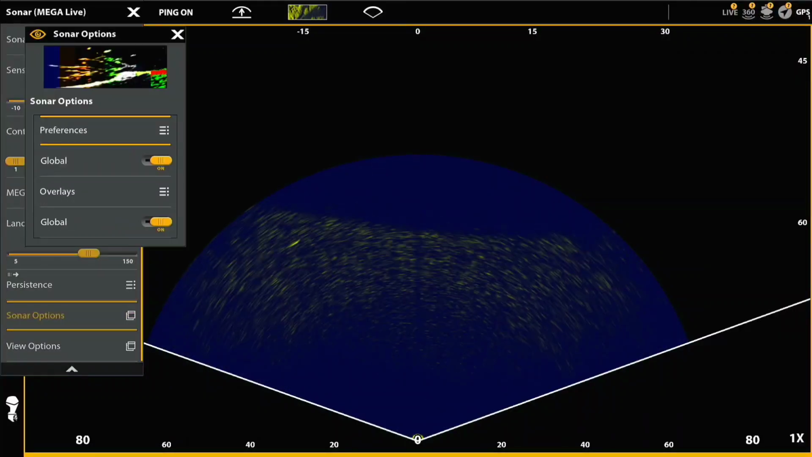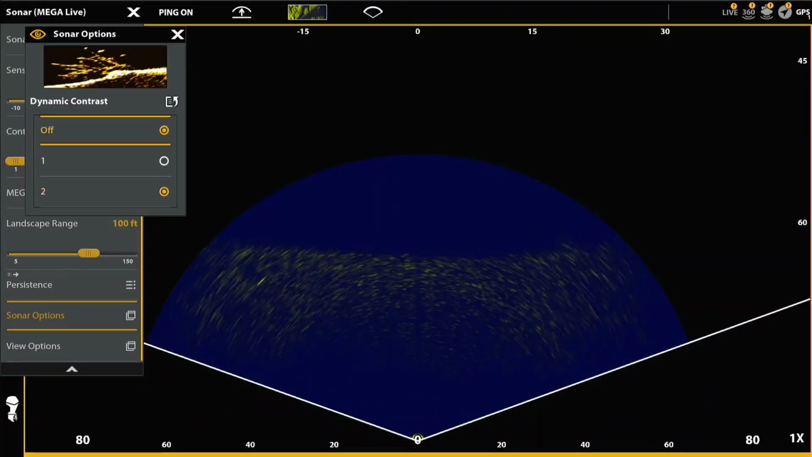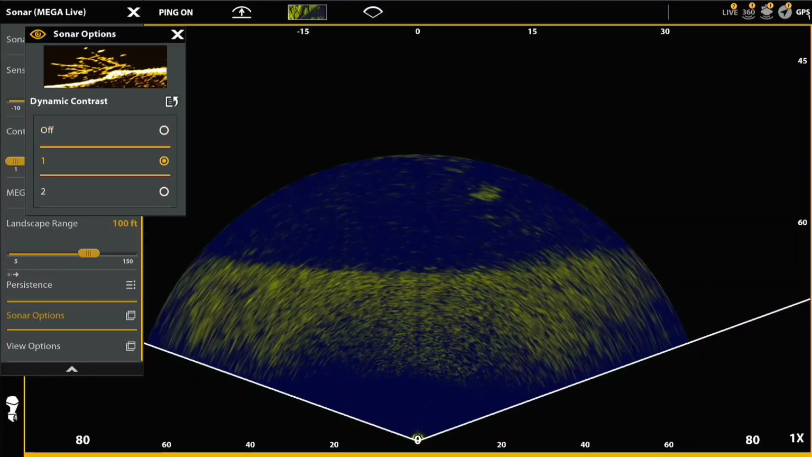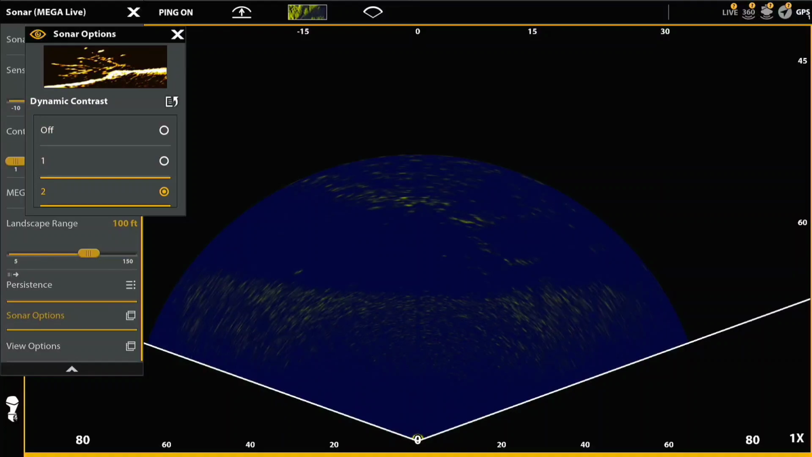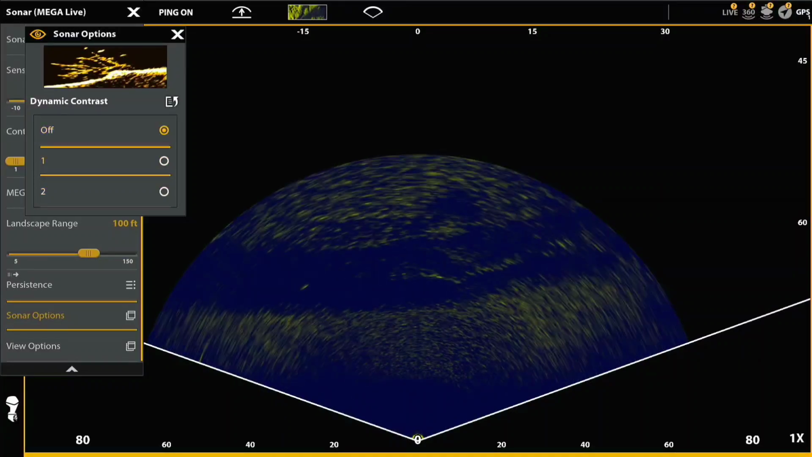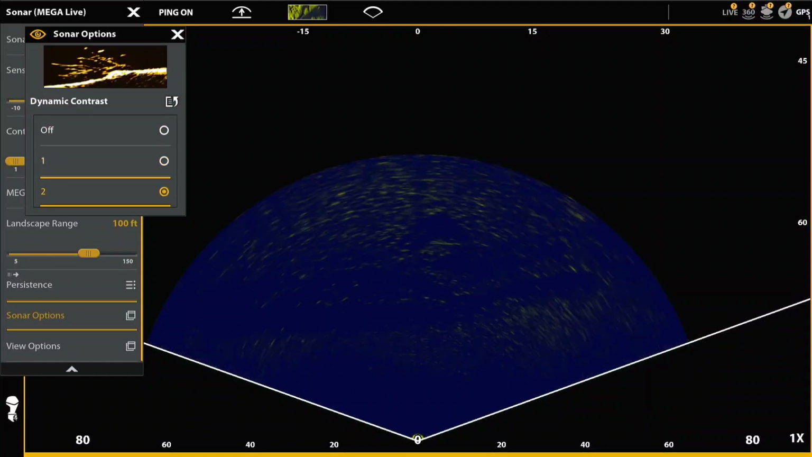Now I'm going to take a look at the dynamic contrast to see what impact that has. So I'll just rotate between off, 1, and 2. You'll see that 2 is the dimmest, 1 is the brightest, and off is in between. Personally, I liked off for this mode. I just felt it didn't blow out the bottom. It did a good job of bringing things out.